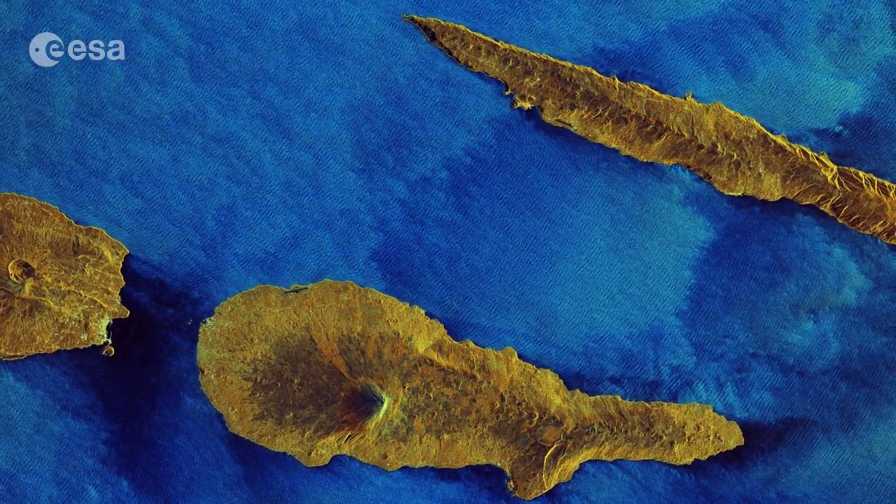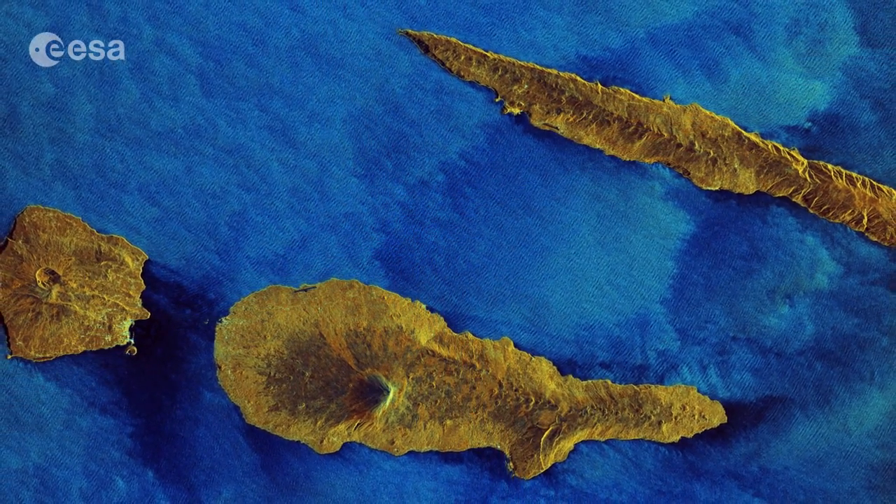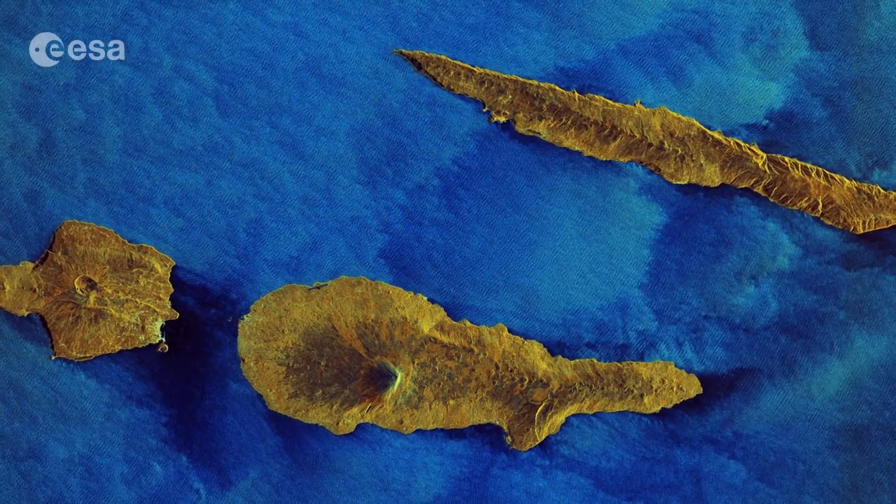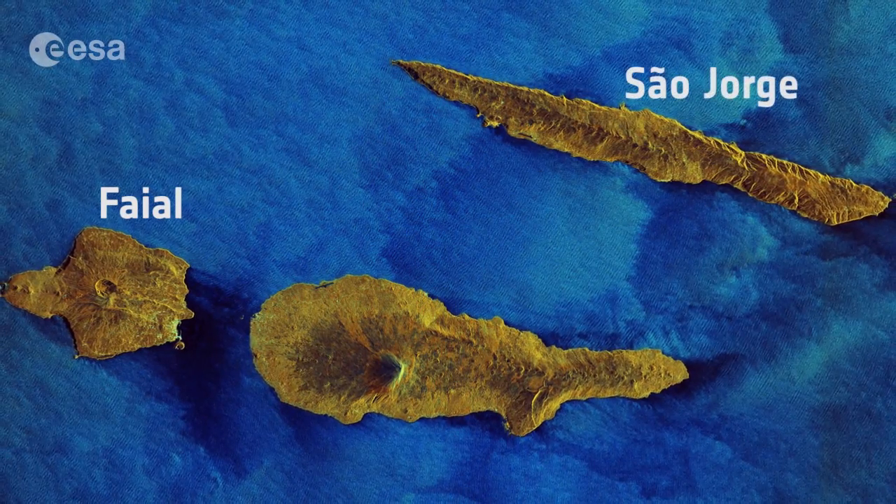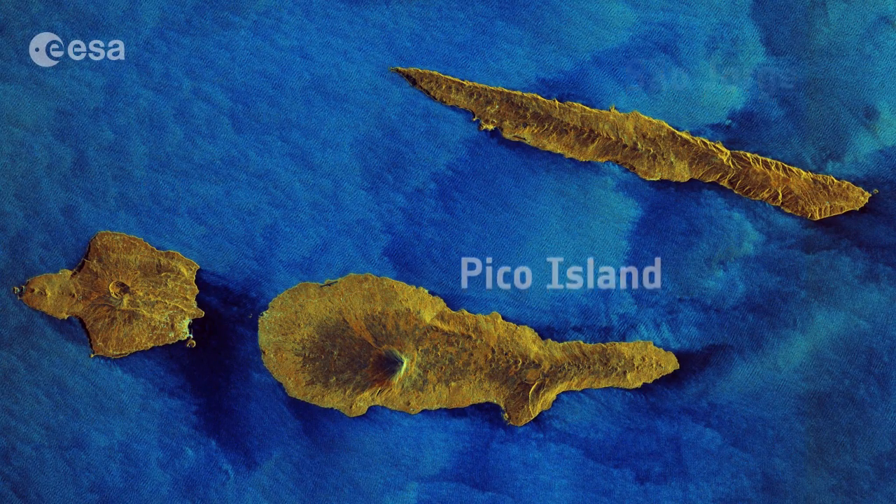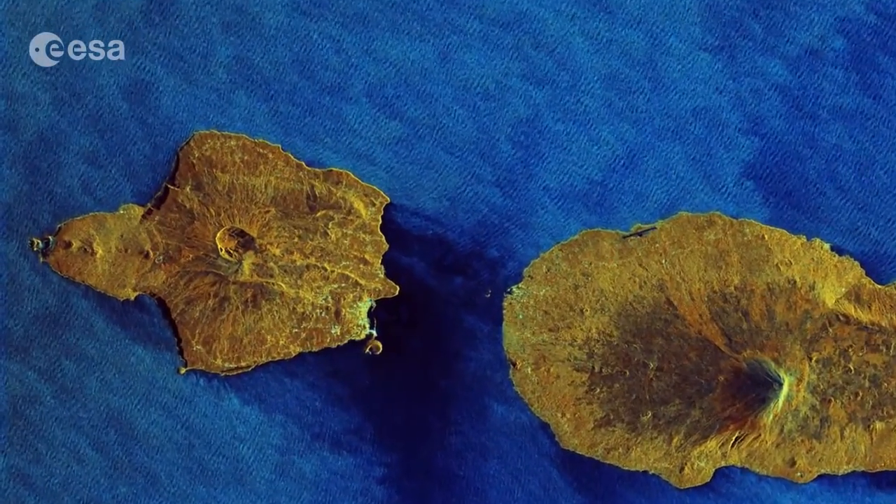This Sentinel-1A radar image, captured on March 16th, was processed to depict water in blue and land in earthen colors. It features some of the Azore Islands, about 1,600 kilometers west of Lisbon, including the turtle-shaped Faial, the dagger-like São Jorge, and Pico Island, with Mount Pico reaching over 2,351 meters in height. The image highlights the differences in the relief of the islands, with volcanoes and mountains clearly standing out.